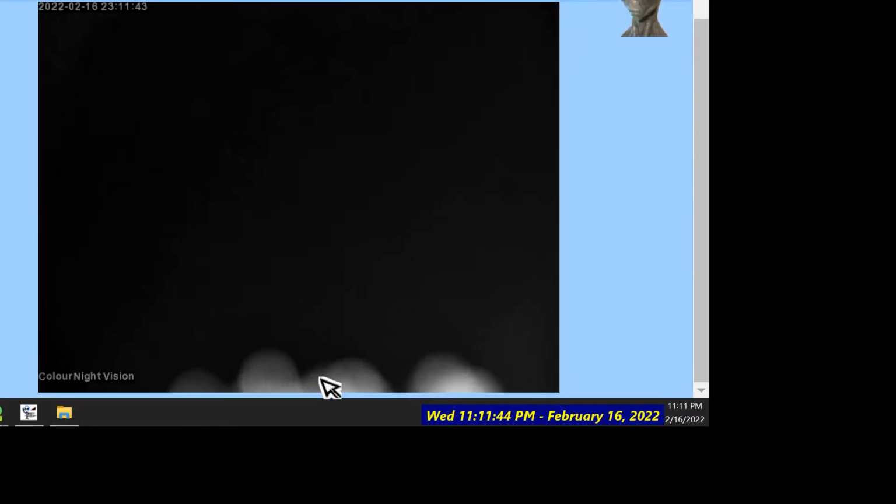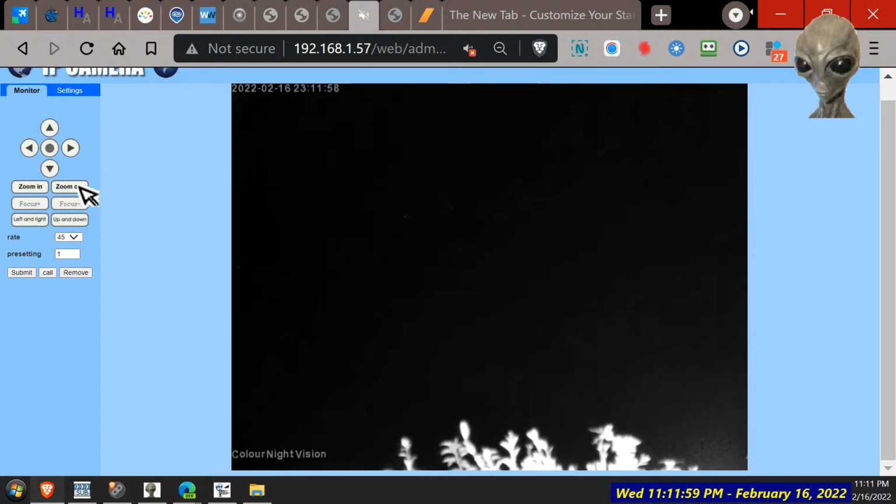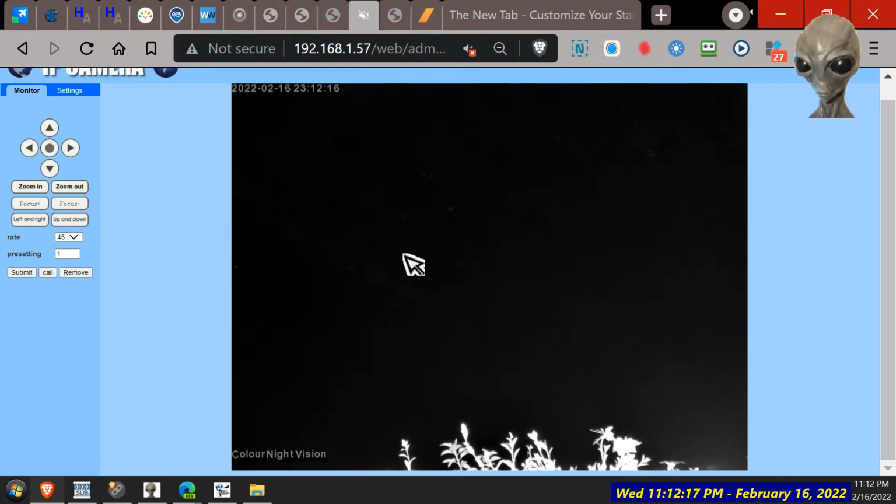Oh yeah, there is. What's that down there? What is that? Now we have to go down a bit, or out a bit. Top of leaves. That's what was causing the problem. Now there we go. Now we can see these two stars. Now I don't think that would be the pointers, because it's not the right direction. They would have to be way over this way, south-east.